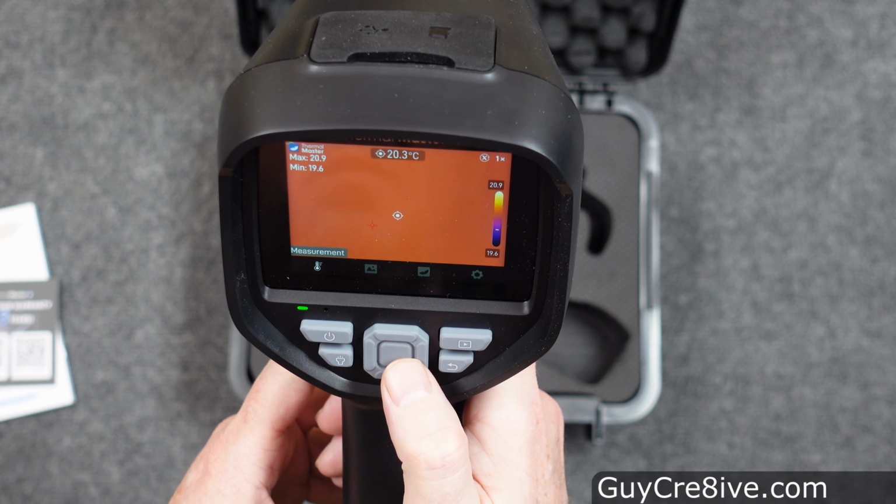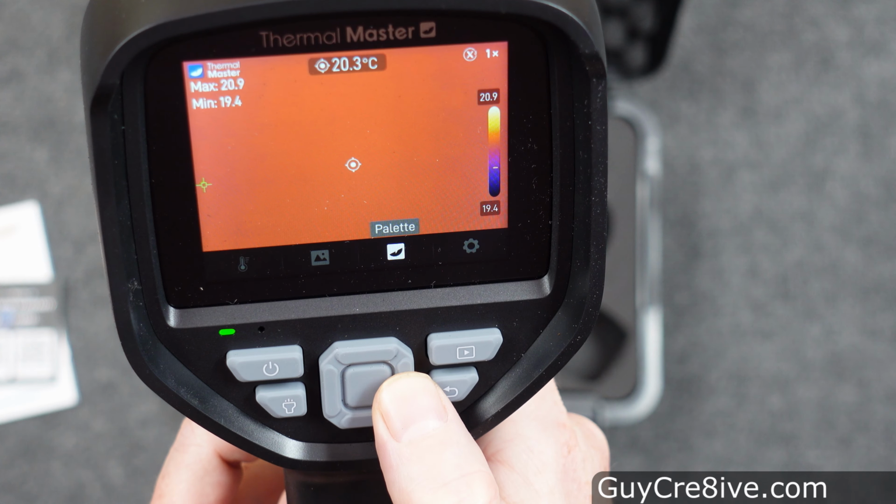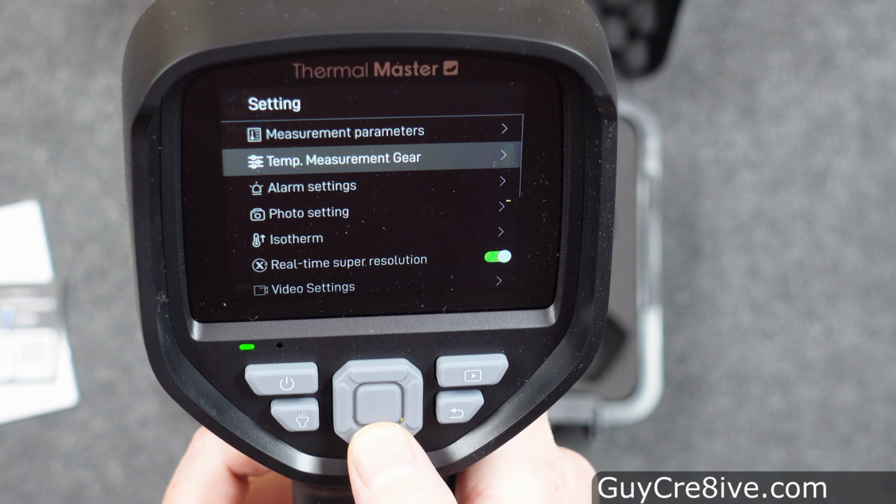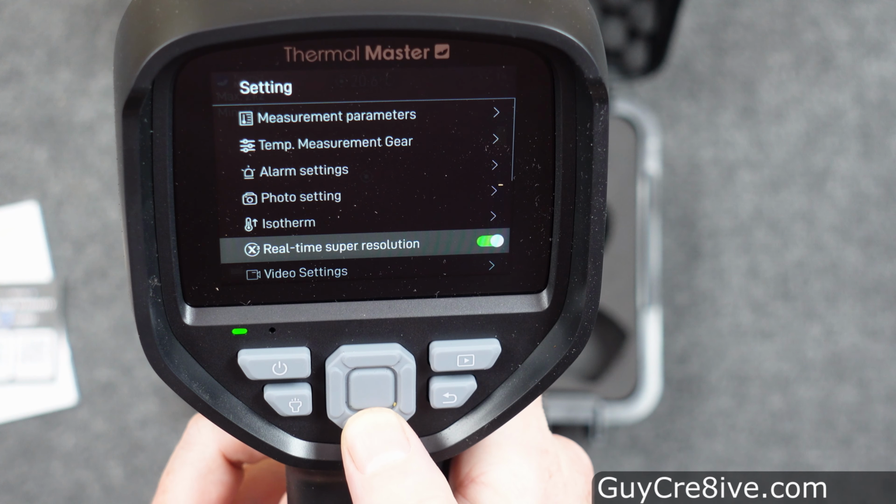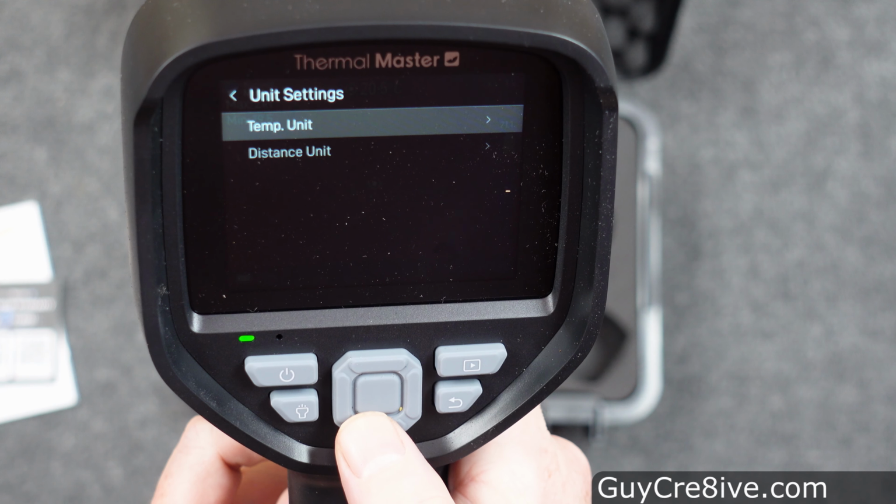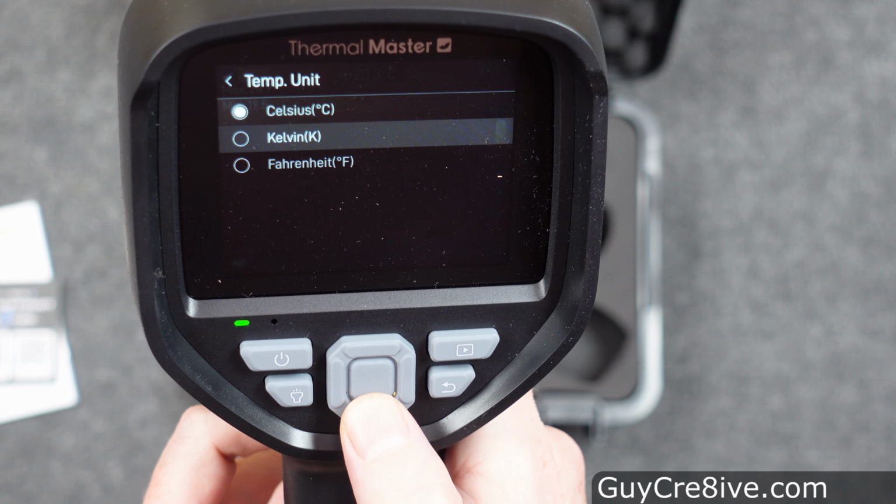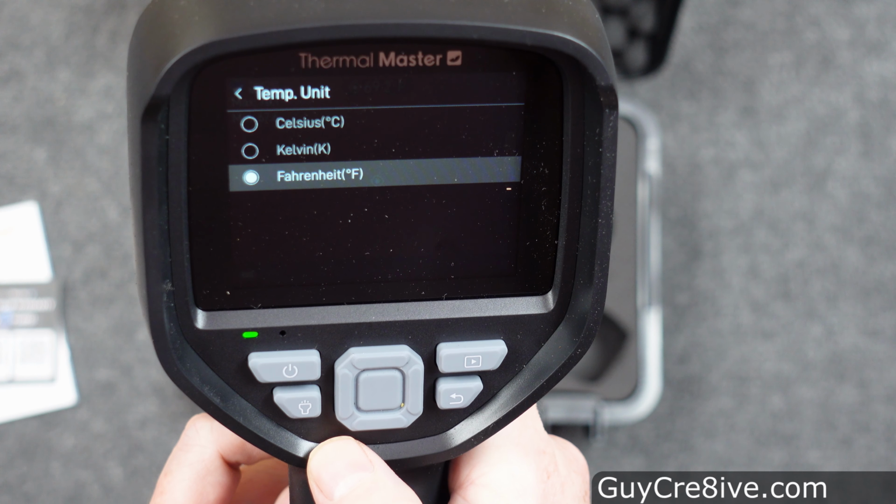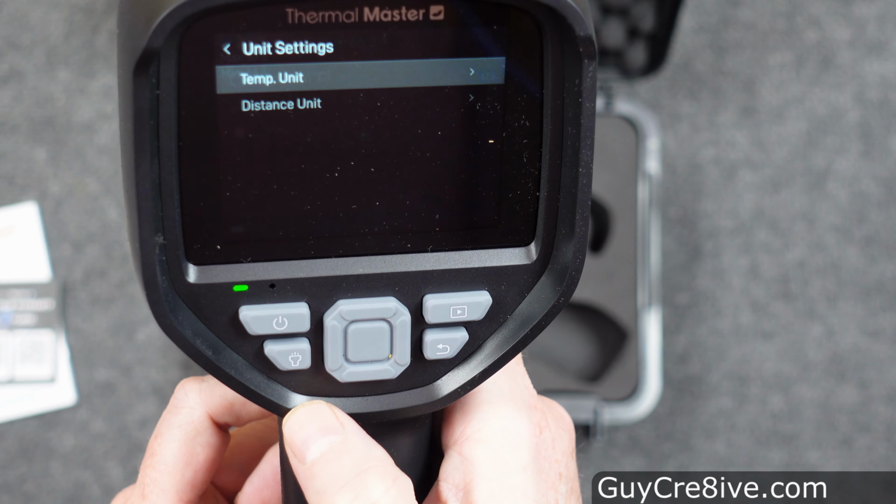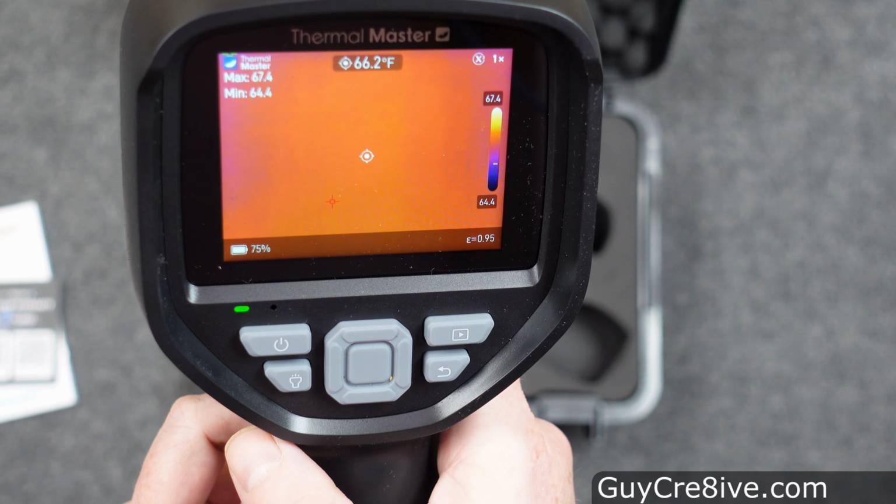Next I will push over to the right on the control pad multiple times until the settings option is selected, and then press the middle button on the control pad to show the settings. From here, I'll press the down button on the control pad until I select unit settings and press the middle button on the control pad to select it. I press the middle button again to select temp unit, and then go down to the Fahrenheit option and press the middle button to change the camera over to show that setting. Then I will just keep pressing the back button located to the right of the control pad at the bottom until I'm out of the settings options.